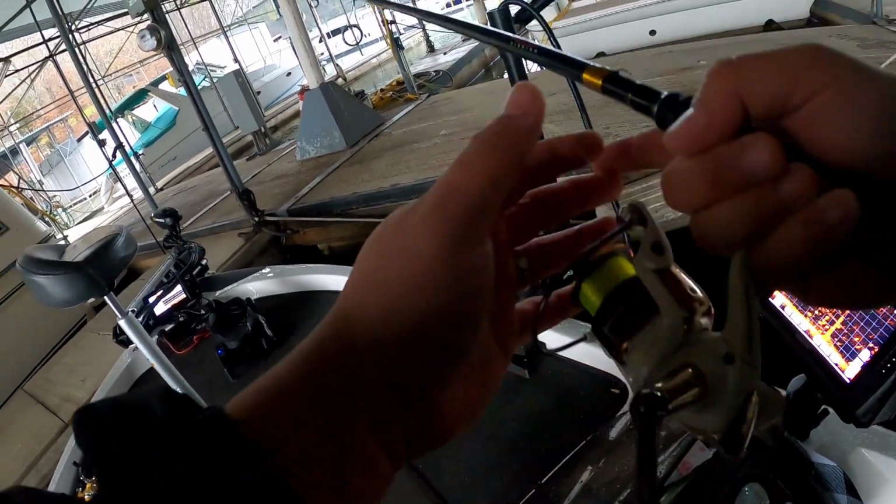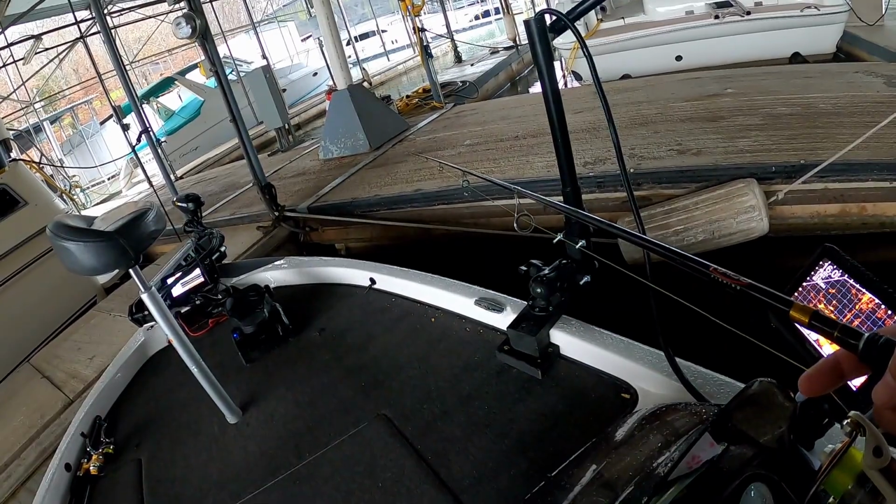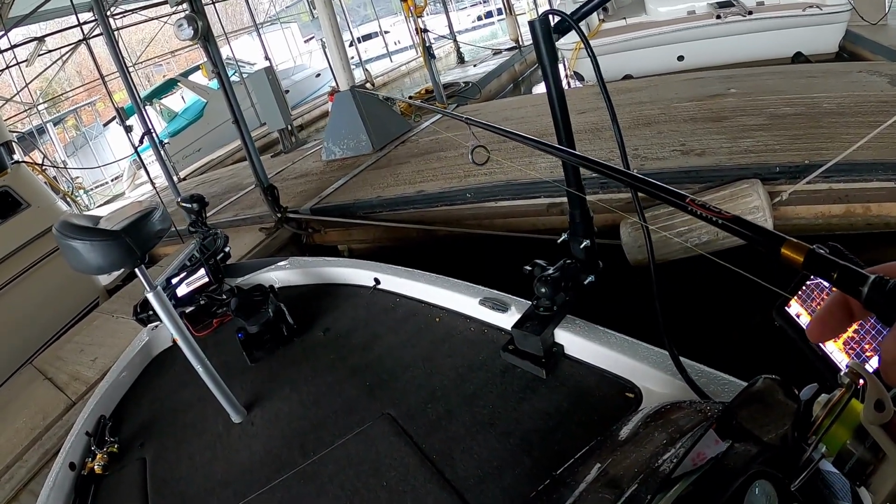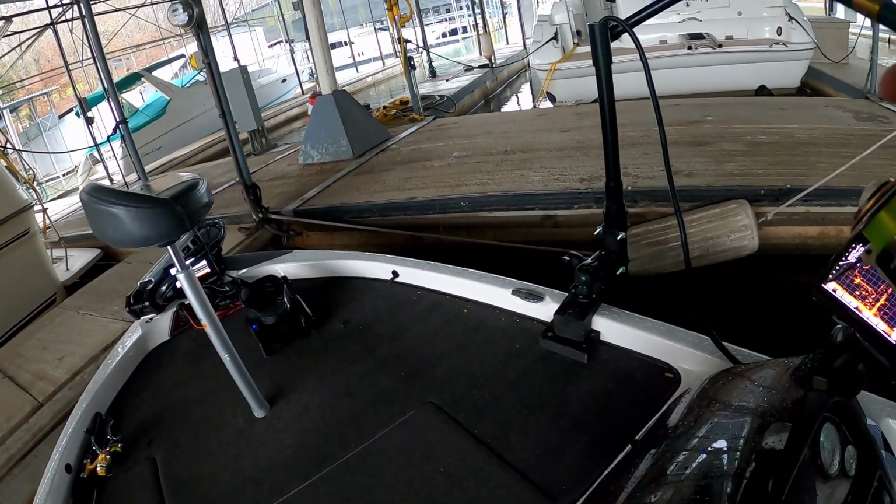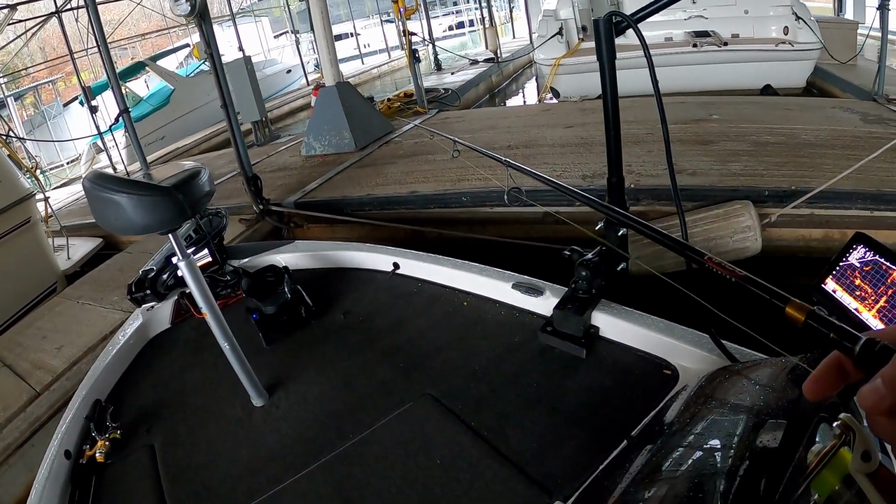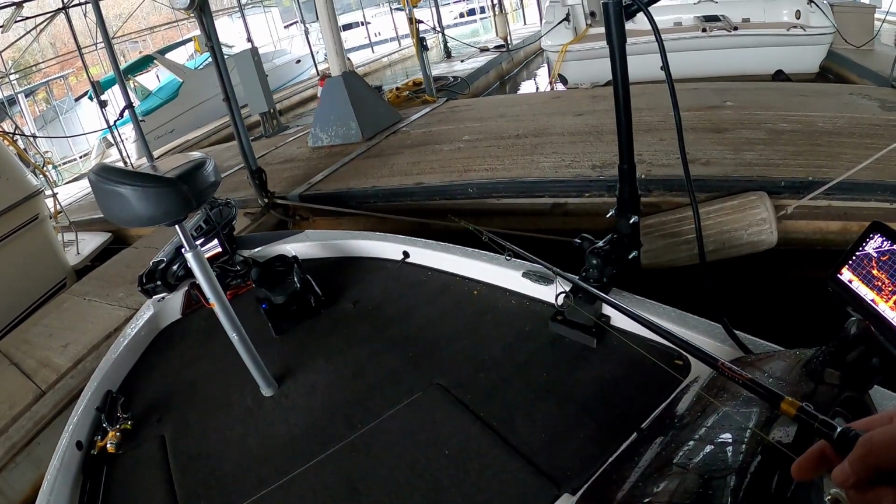And the purple really is making a difference. Purple and chartreuse. There's good fish down there, I can see.